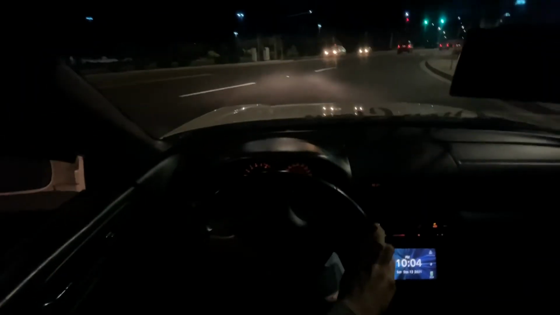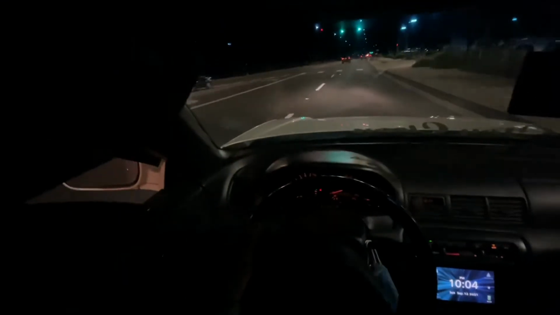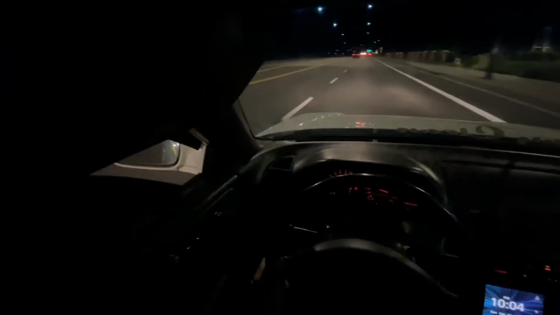I'm leaning really far back in my seat right now, guys, to get the best camera angle. So that's feel really low right now, but it's alright. Oh, tunnel action. Let's get this.